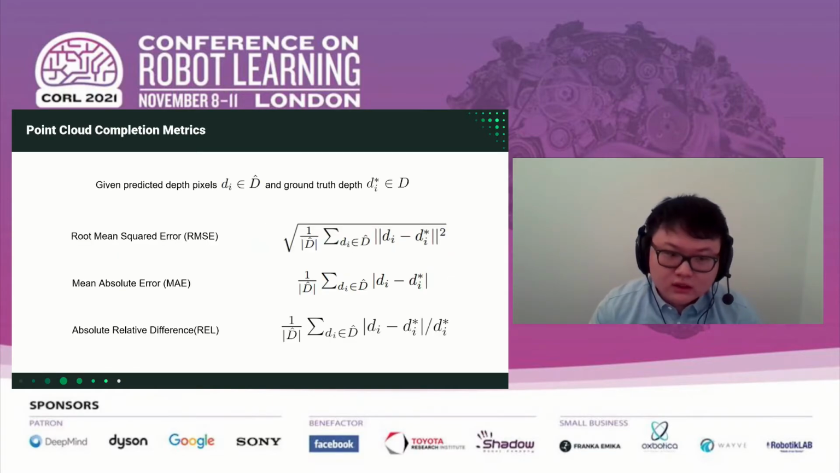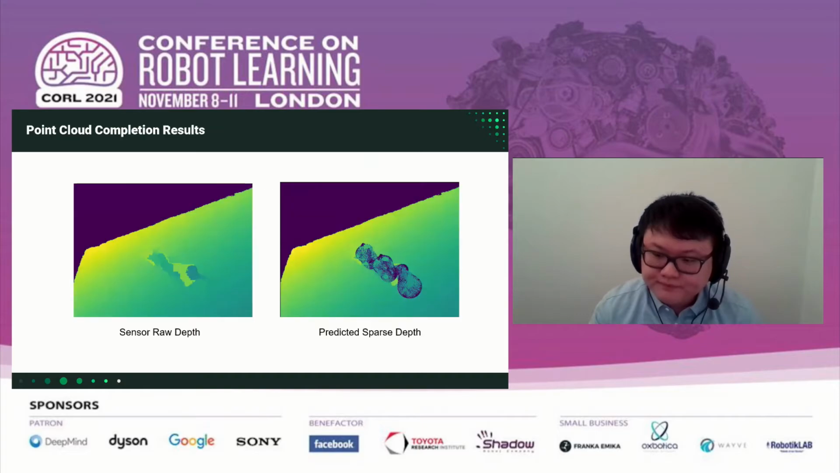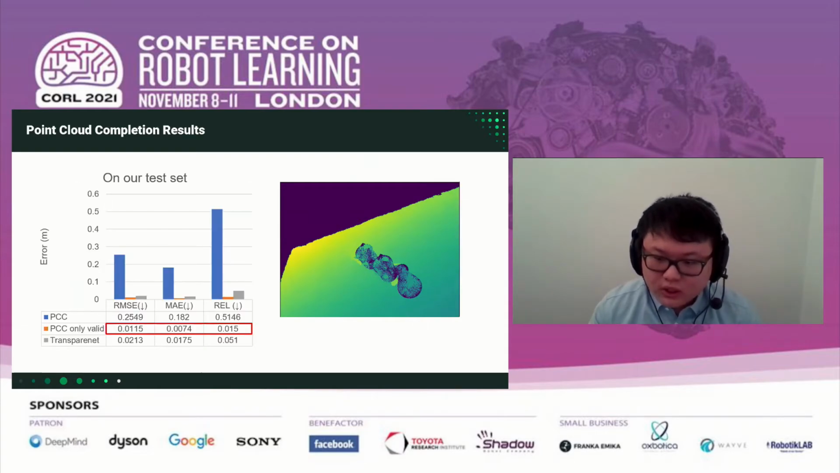To evaluate the point cloud completion network's performance, we deproject the depths, then project the point cloud back to depths and evaluate it using the following 3 metrics: root mean square error, mean absolute error, and absolute relative difference. The point cloud completion module alone can recover depths with high accuracy from the raw sensor-reported depths. When we only consider the non-zero depths reported by the network, its accuracy even outperforms our combined TransparentNet pipeline.